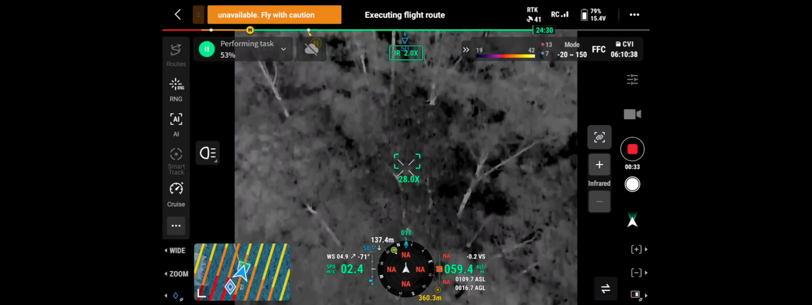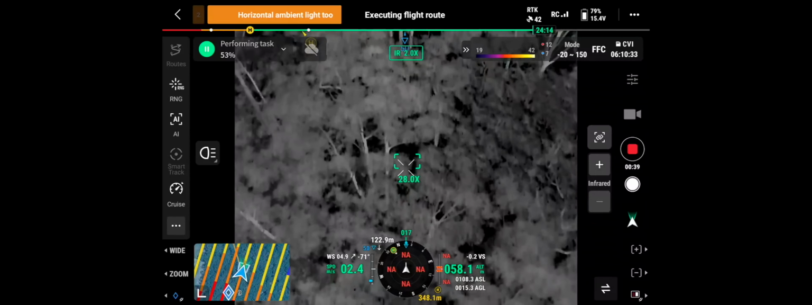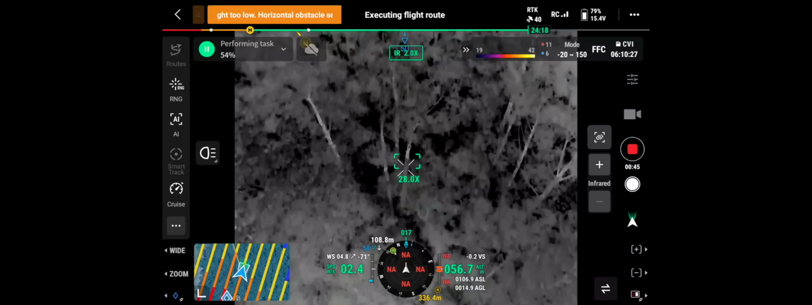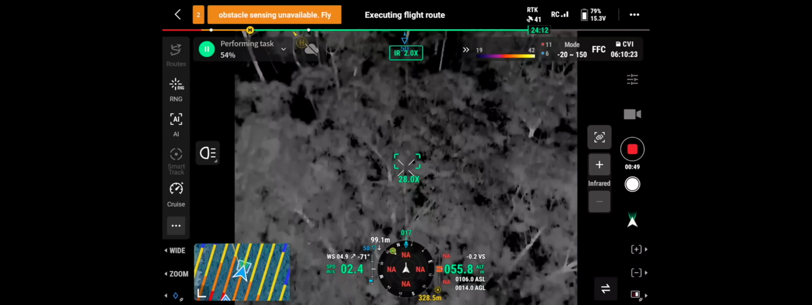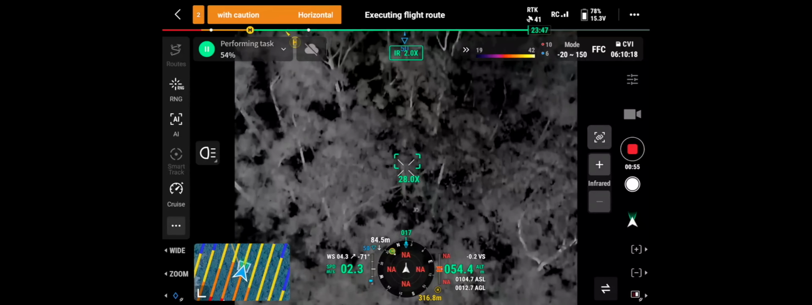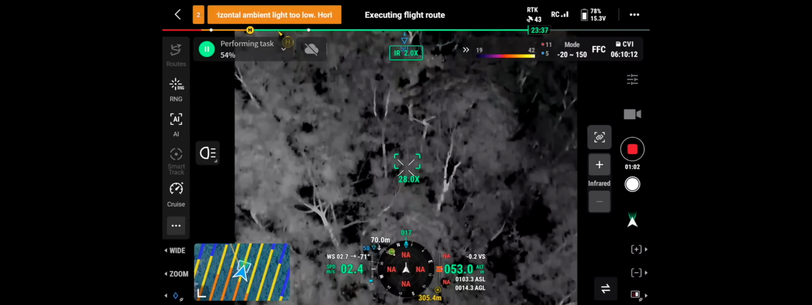So what we're doing is we're doing the grid survey, and then anything we see we pinpoint, and we'll come back later and have a closer look at those pins with the ability to zoom up and use the IR illuminator, because in this mapping mode those features aren't available.